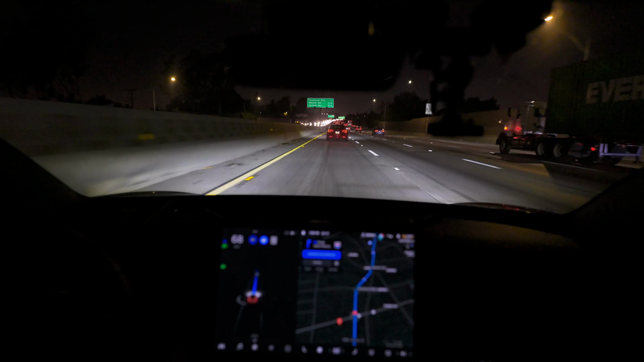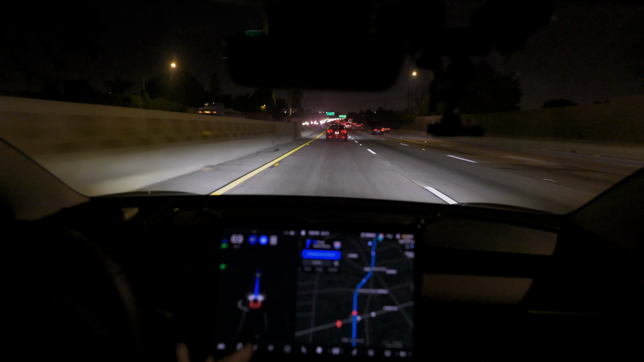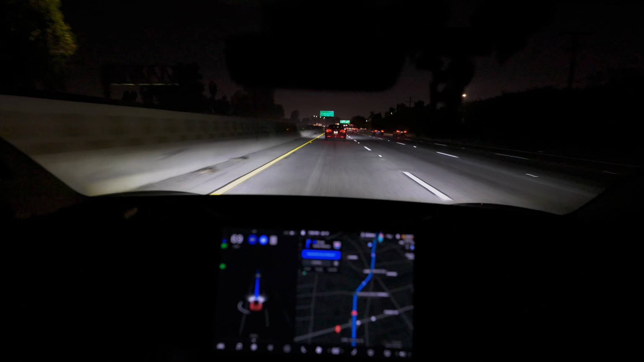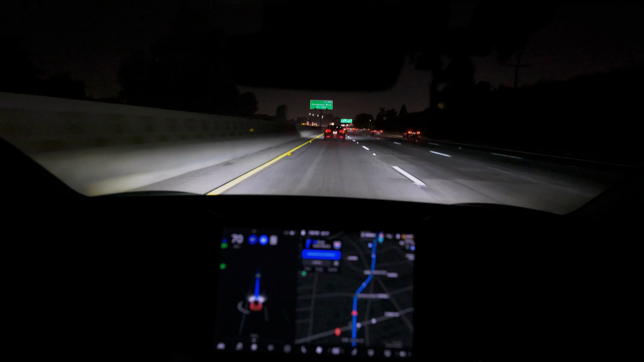The right lane is going a little bit faster, so Autopilot was recommending it for a split second to go into that lane, but it looks like it canceled that recommendation, and now we're just going to stay in this lane.